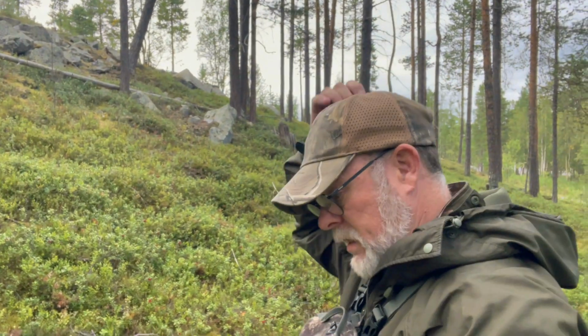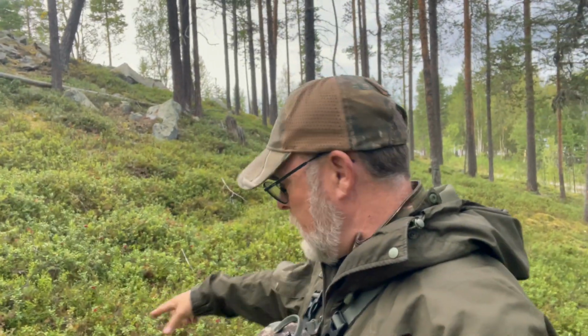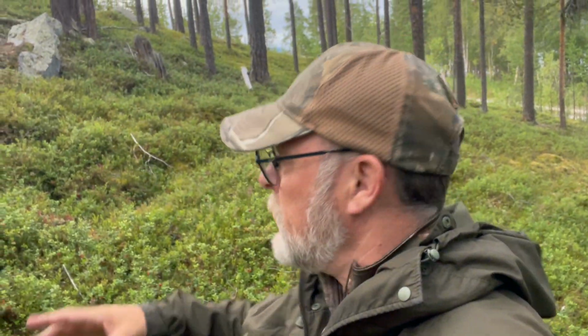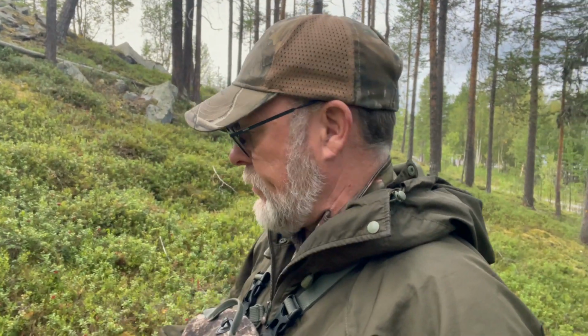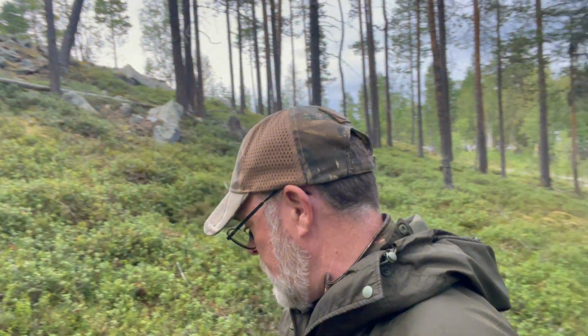Well, I've actually found some big kind of squash marks, kind of that kind of sized, in amongst all these mosses and lichens, and I can't see any actual prints, because it's just squashing these kind of round holes. And because they're round holes, I'm hoping that they are moose. And it seems quite consistent.